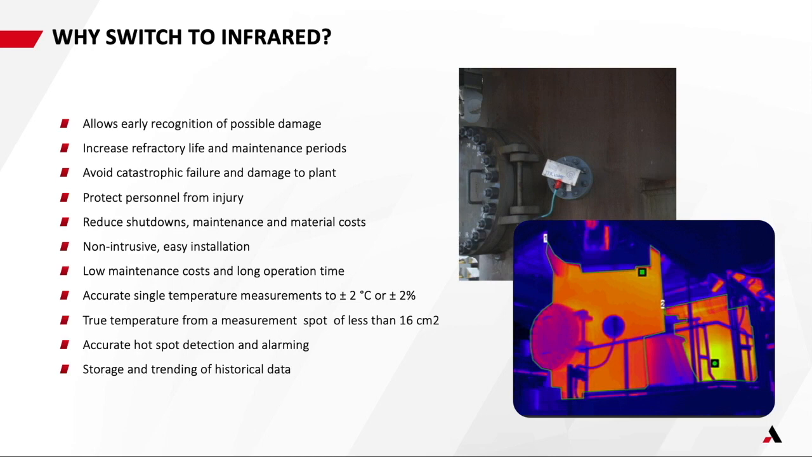Again, understanding the concepts of emissivity and reflectivity, we can use that experience to make sure the values are accurate. And hotspot detection, alarming using the advanced asset monitoring software, and then we can store and trend that historical data for any investigation.